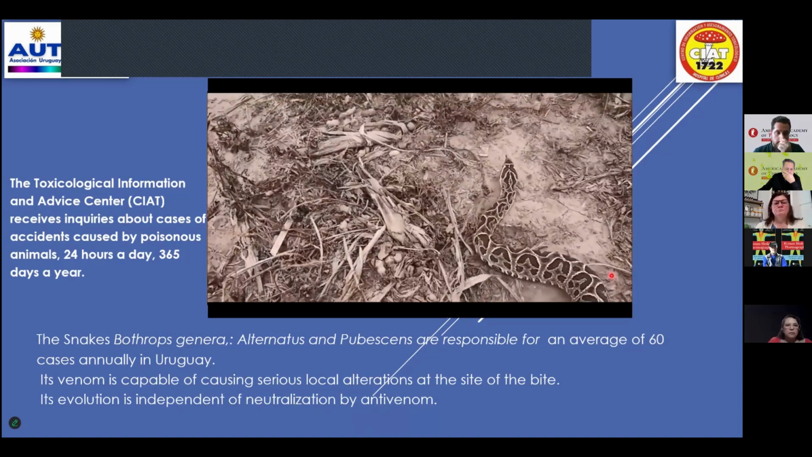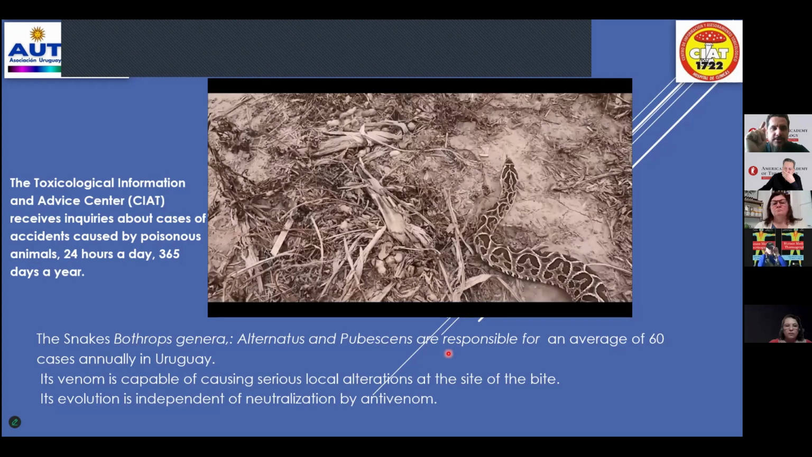Its venom is capable of causing serious local alterations at the site of the bite, and the envenomation is independent of neutralization of the venom. This is one reason you can use thermal infrared images to follow up cases of envenomation.